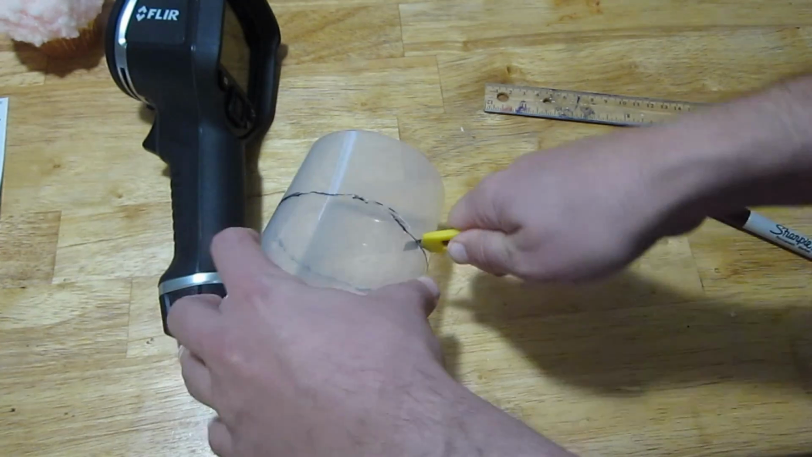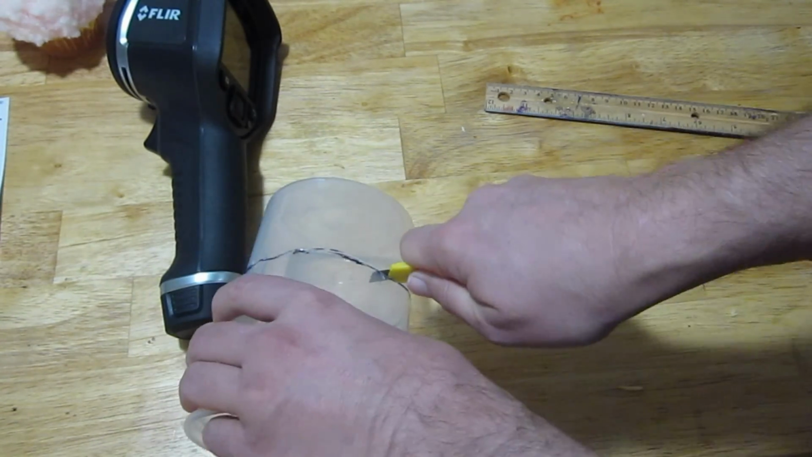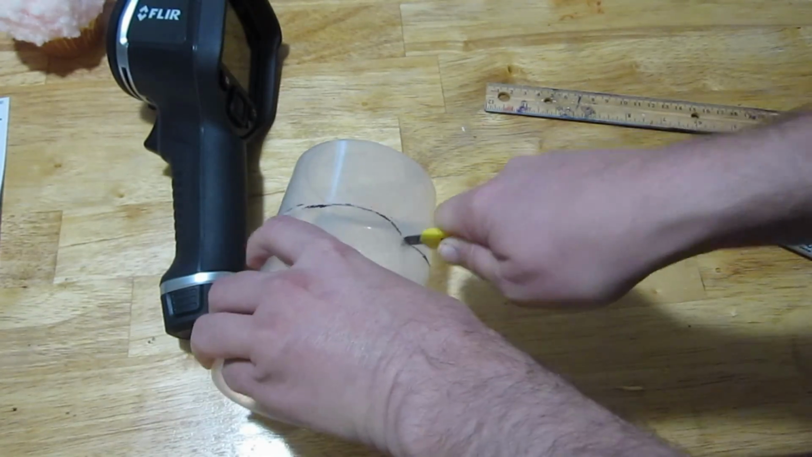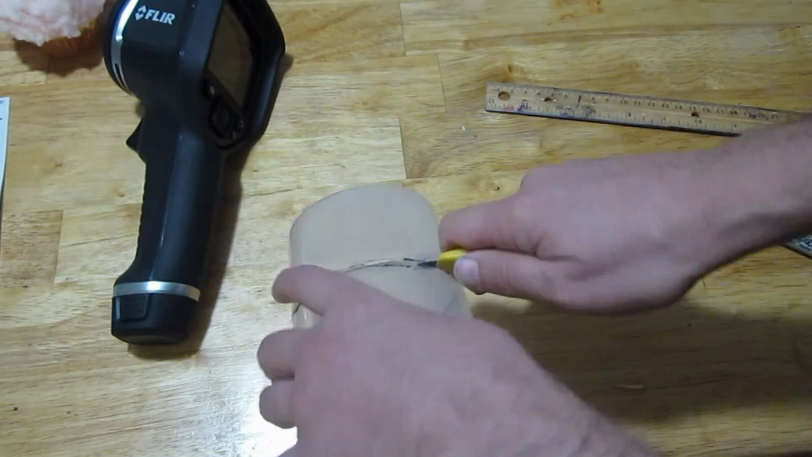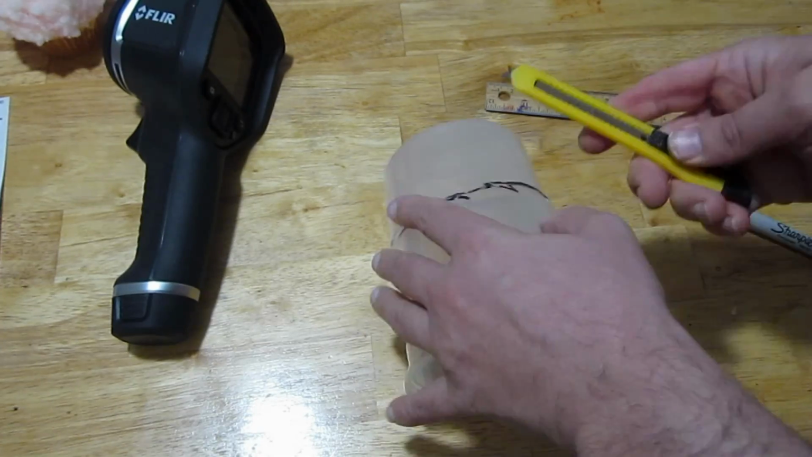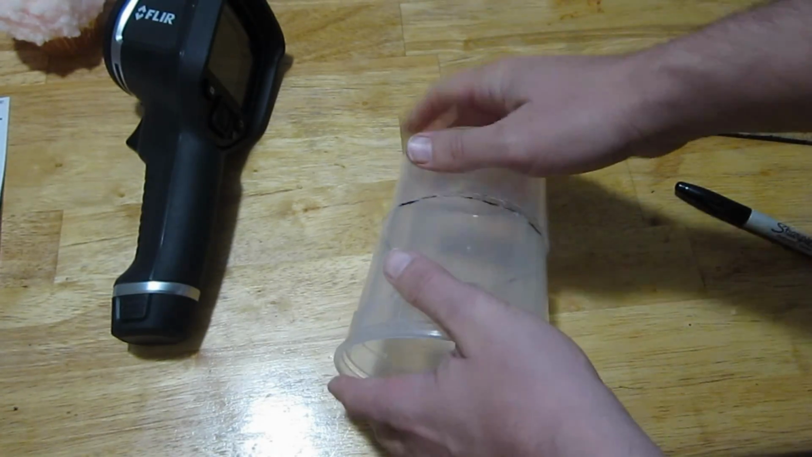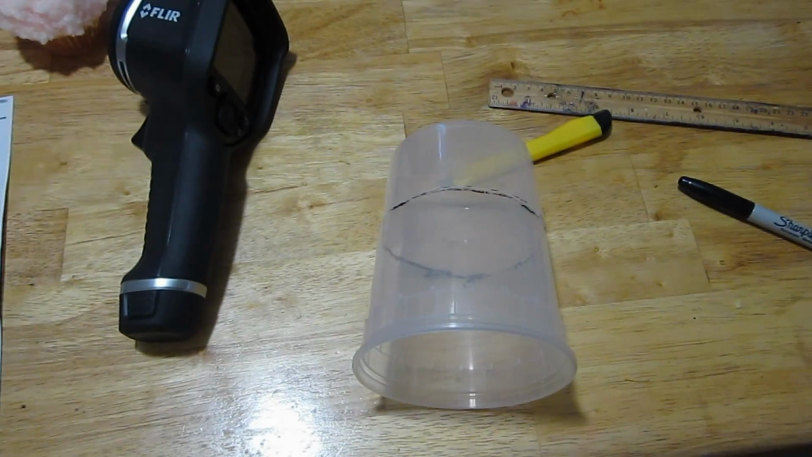Okay, so just kind of going around and completing all the cuts. Be very careful with this. Okay. If I get some scissors, I can cut it the rest of the way.